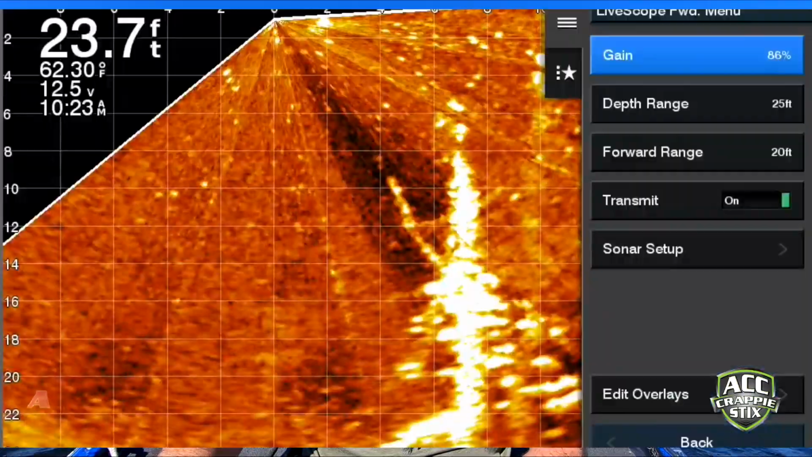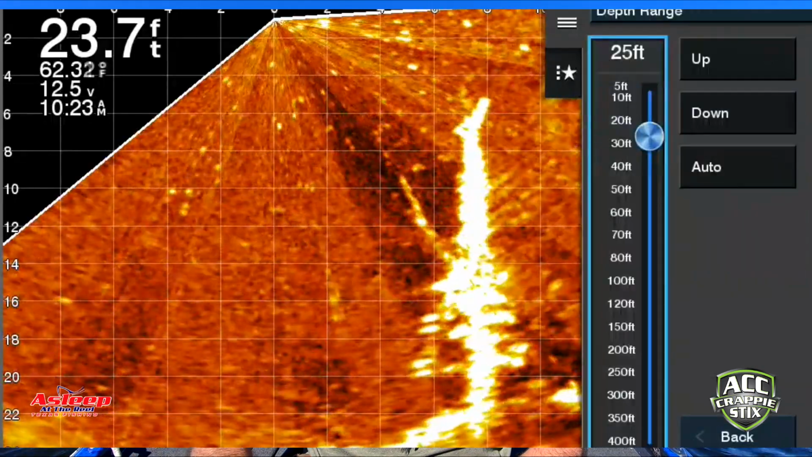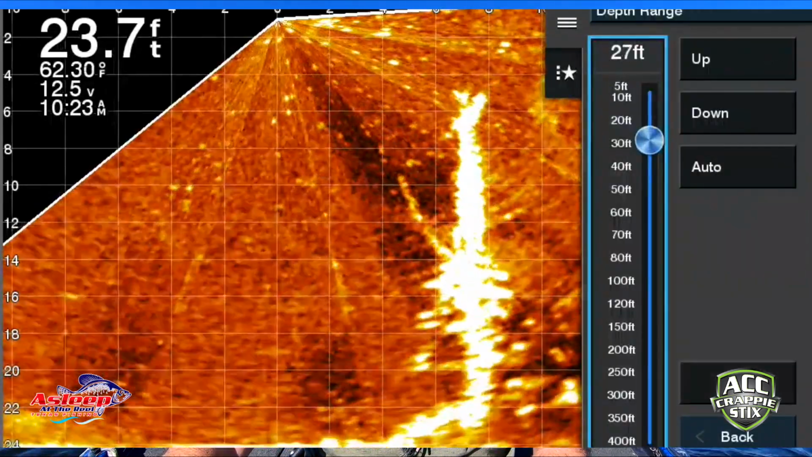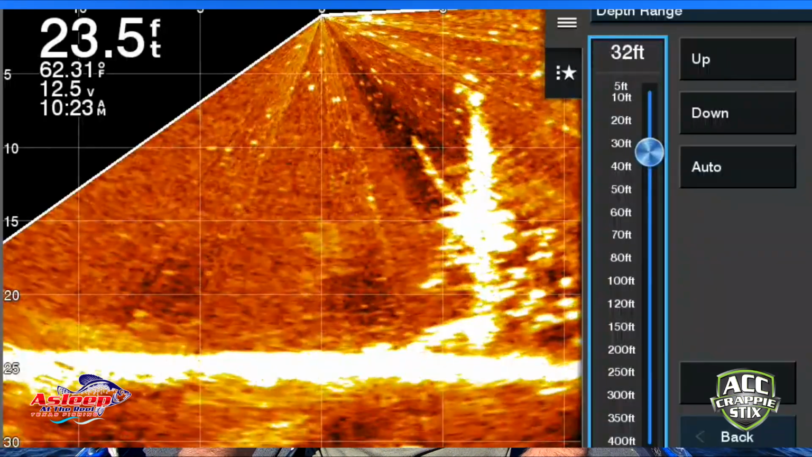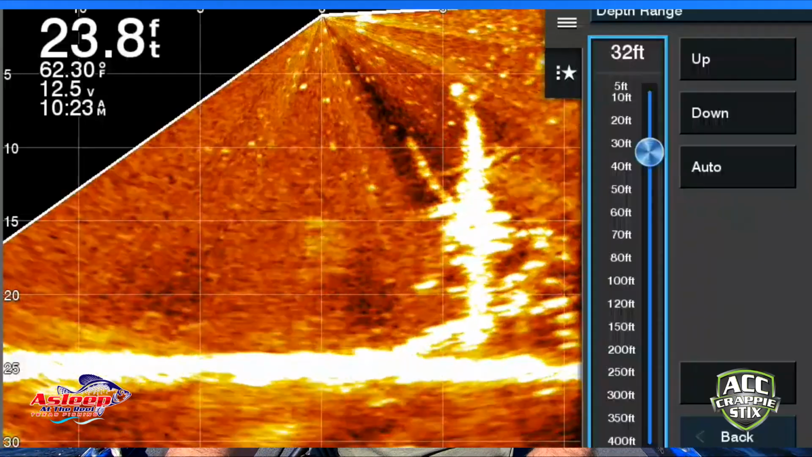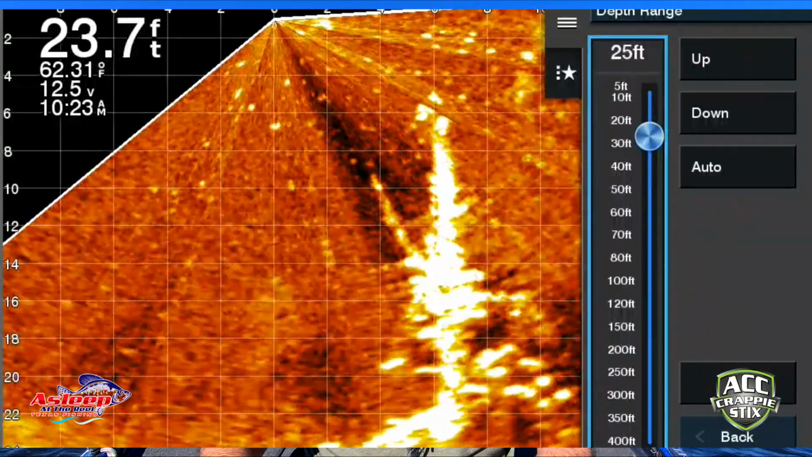I'm going to hit my menu and I'm going to select my depth range. When you first get your unit, it's going to be on the auto setting. What the auto setting does, it's going to put it about right there. Notice how small that picture is. I'm having a hard time seeing where my fish are, seeing how big they are. So I want to maximize my screen and pop it down to where I just have the bottom end.